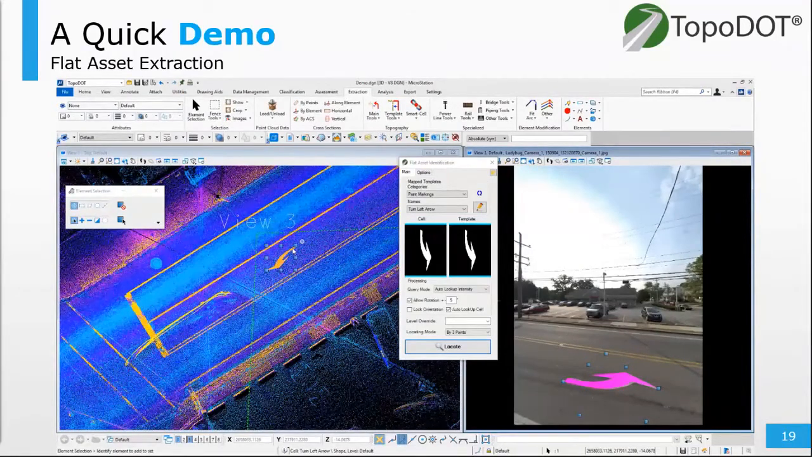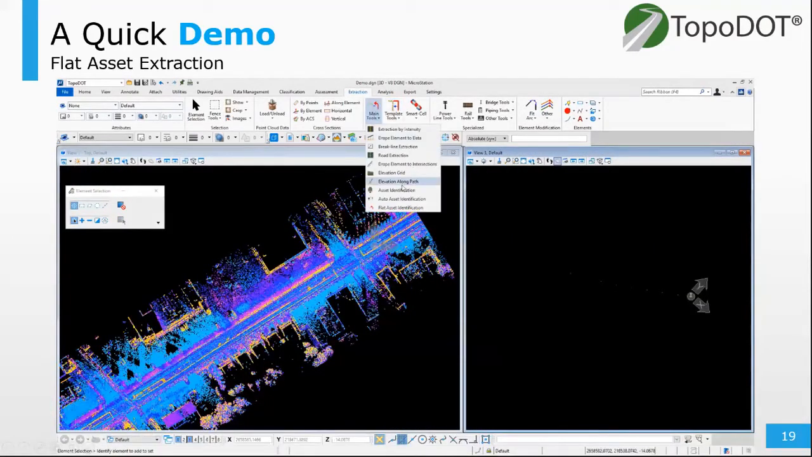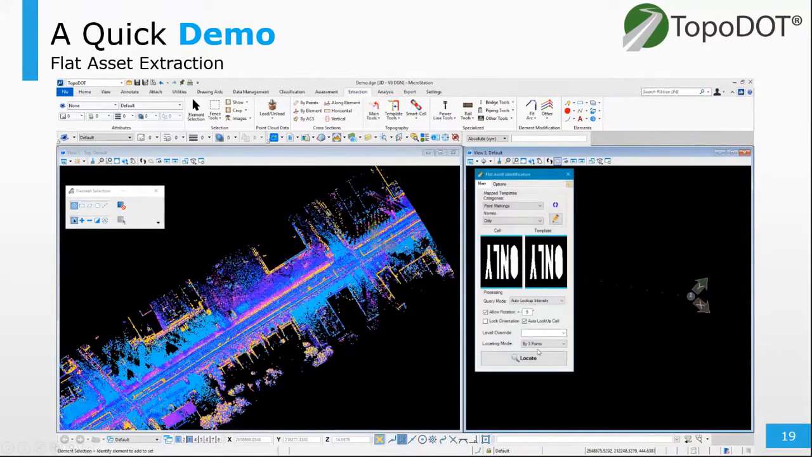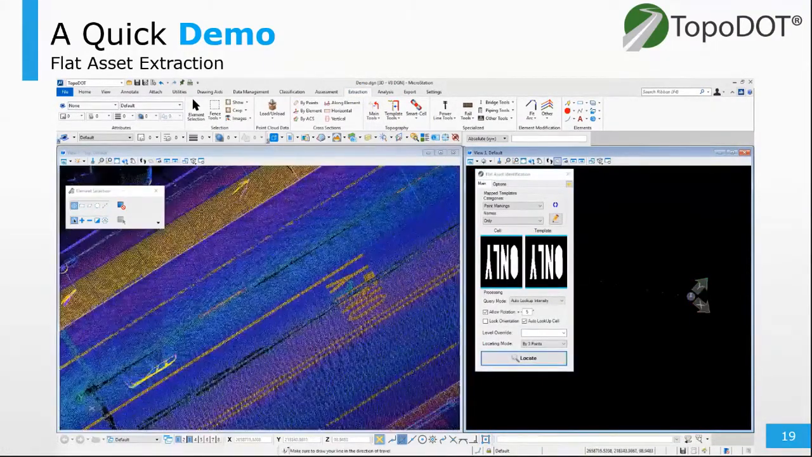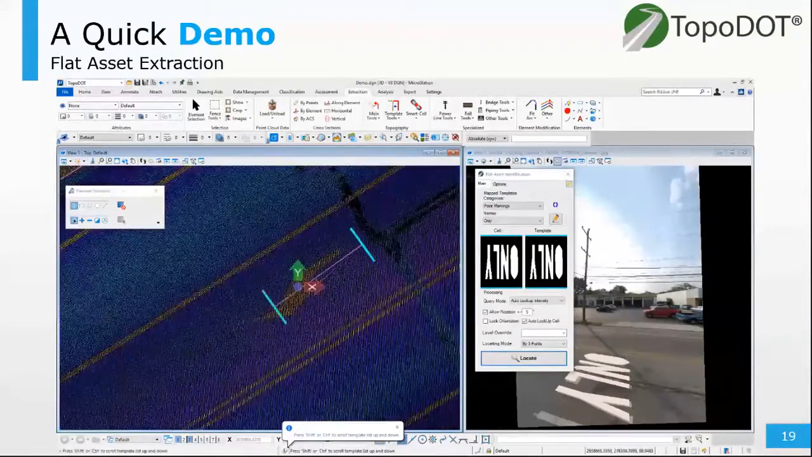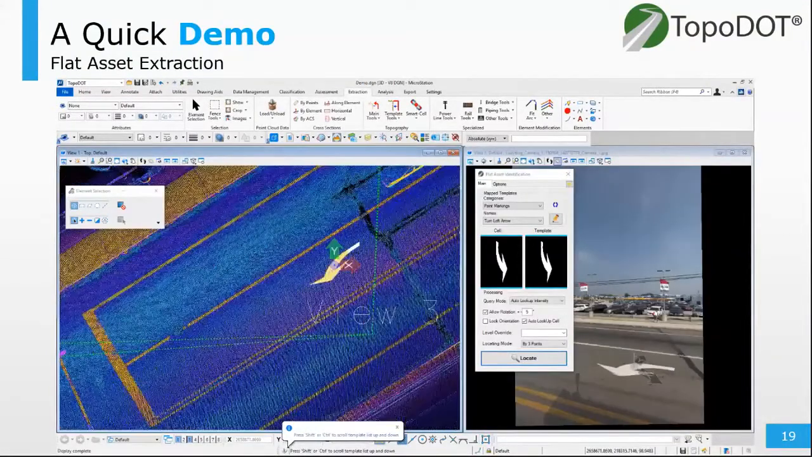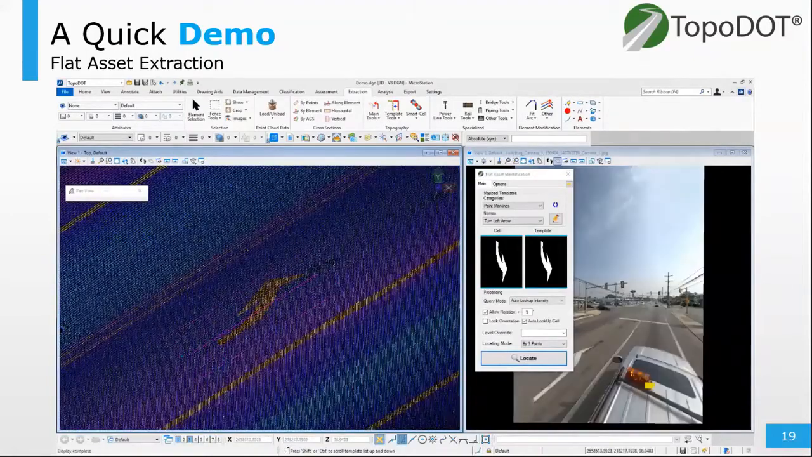Very slick tool. I'll run that one more time. You can apply this one feature at a time. We have a 3-point method, and a single click method, where you have a line set up like a center line that controls the orientation, and the user simply clicks on the object.